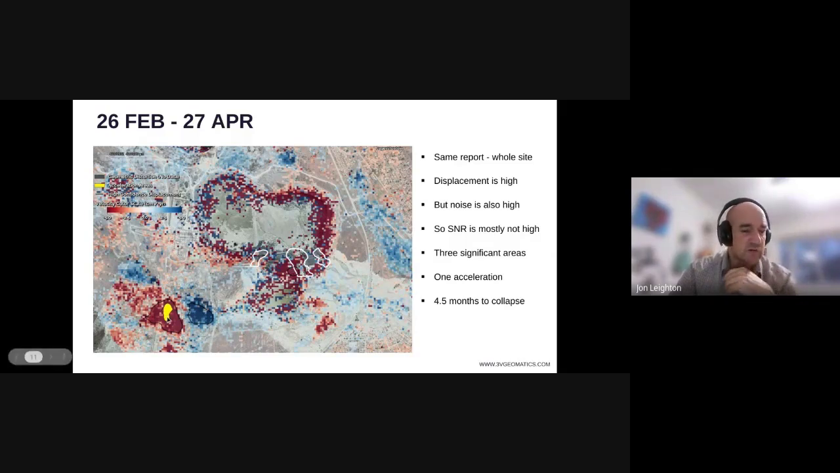And this displacement goes back all the way to at least the start of 2021 where we started processing the data, and it's there throughout the data set. So entirely expected, and not really of concern. This is not on a slope. It's just caused by settling and things like that. And you can see there's a positive and a negative area. This area is actually moving towards the satellite. And this yellow area is an area of acceleration. So here we're saying that the displacement is actually speeding up because we've compared this 27th of April report to the previous period.